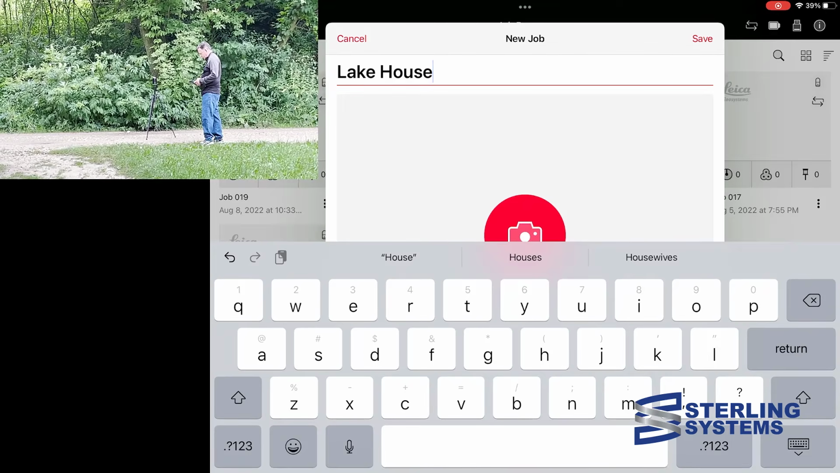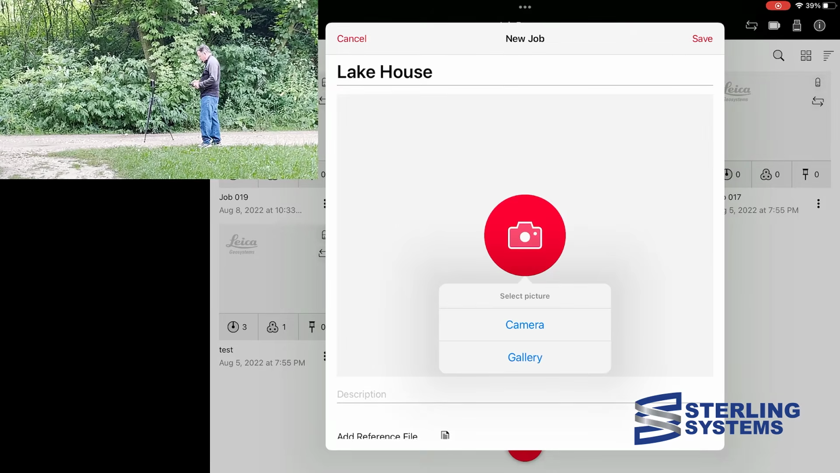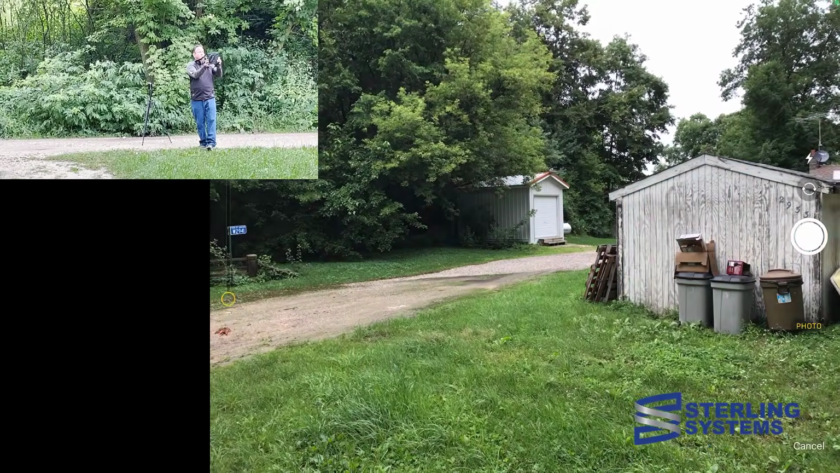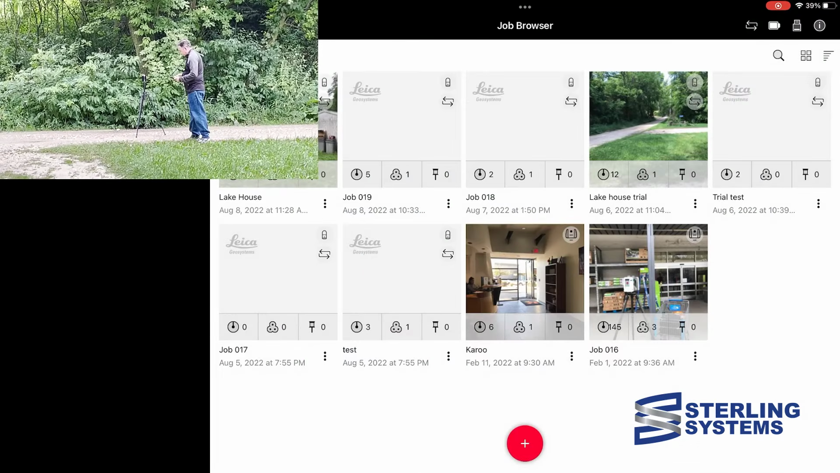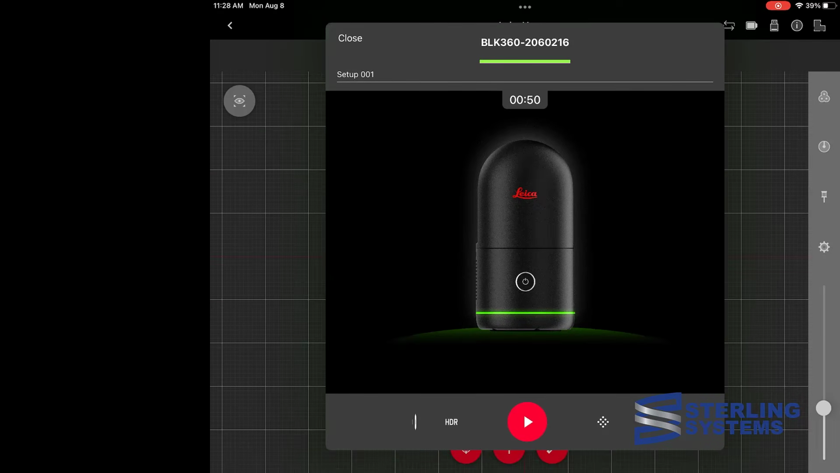Then we're going to take a photo as a thumbnail for the project so that it's easier to identify later. So we go into the camera on the iPad, point it wherever we want, and take whatever shot is appropriate. Then we're going to enter the project and hit the scanner icon. Pause for a moment and go over the details of the primary scanning menu.